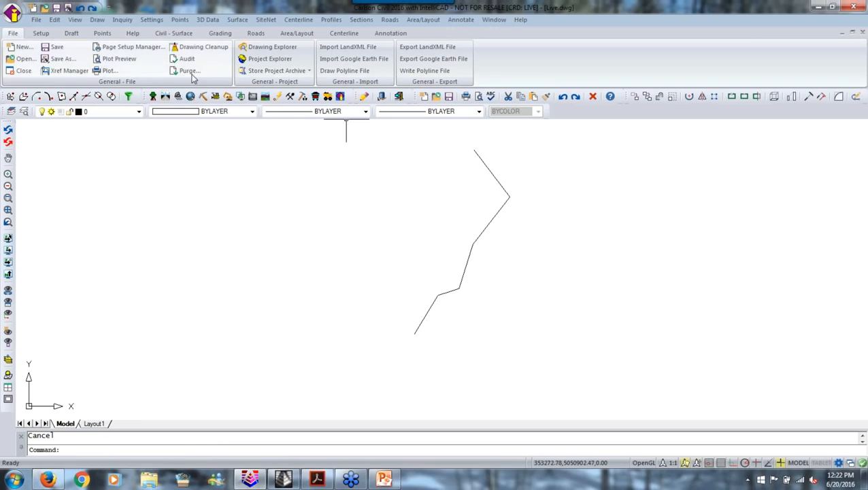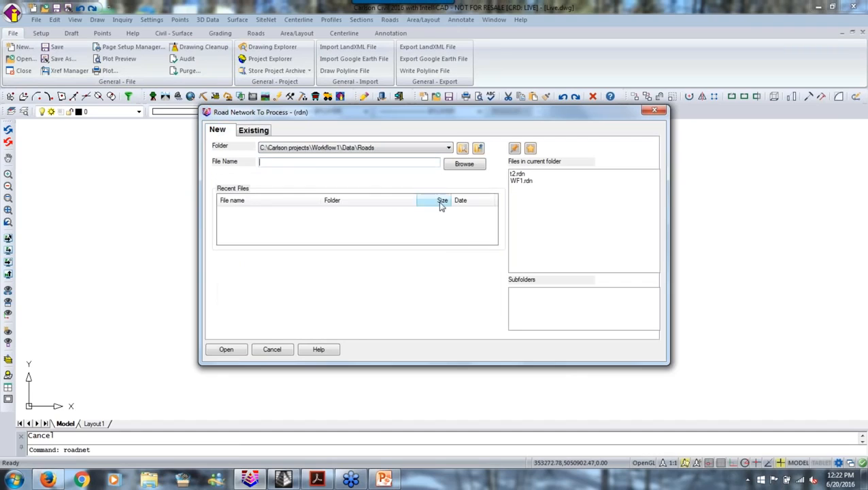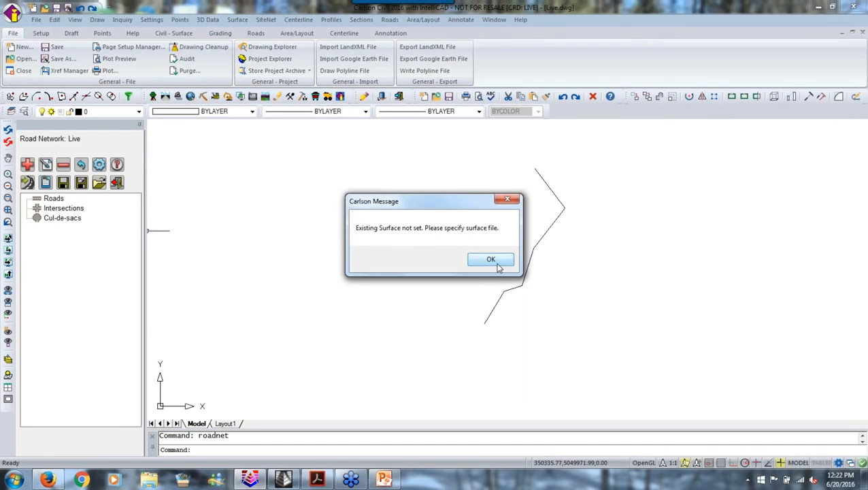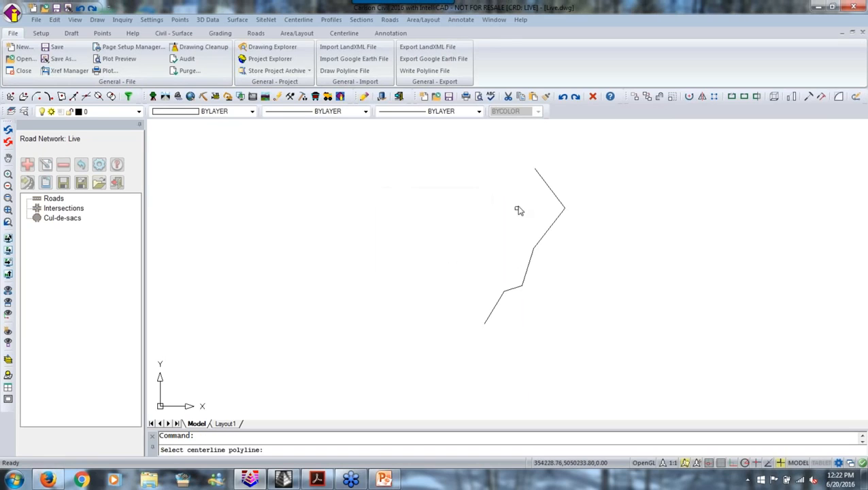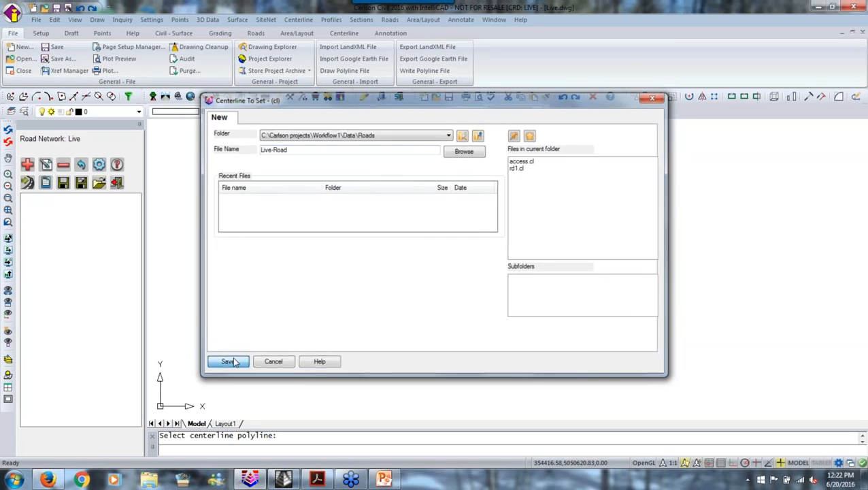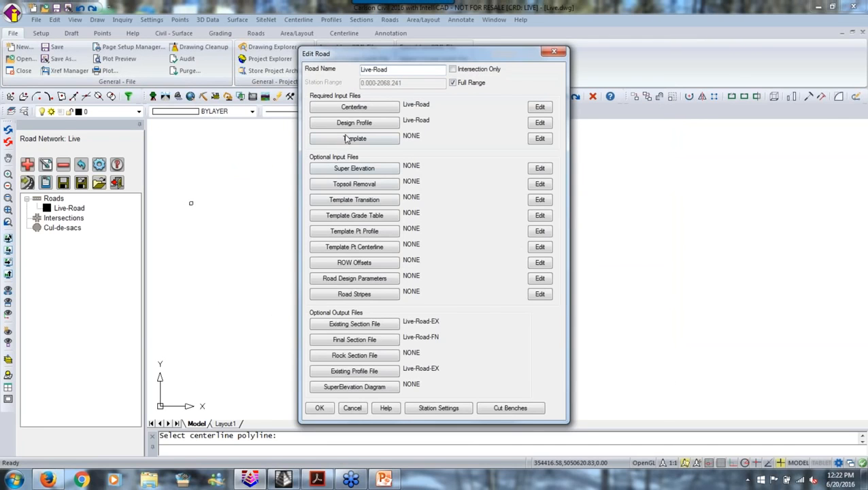I switched over to civil here. I clicked on civil, so I just load up my civil menus, and I go to road network. And I'm going to make a new road network, and this is going to be called live. And we're going to basically add a road. And it says you don't have a surface, and I go, well, use live site as my target surface. I'm going to screen pick a polyline, and I'm going to give it a name, and we're going to call this thing live road. And the profile will have the same name, and it's going to come in, and the center line.